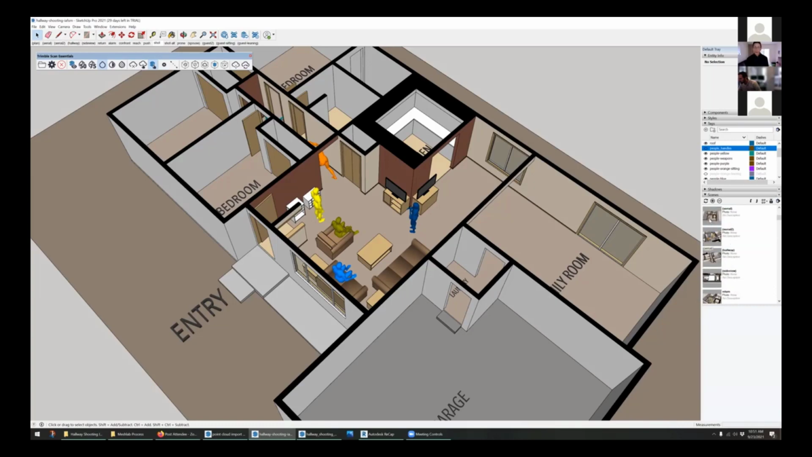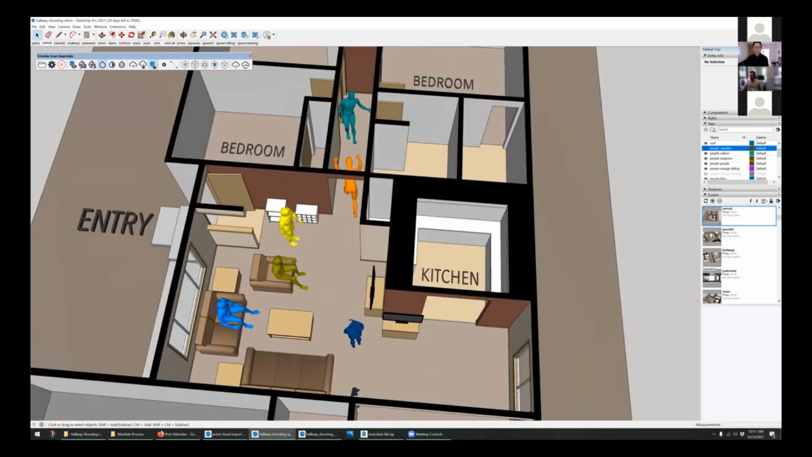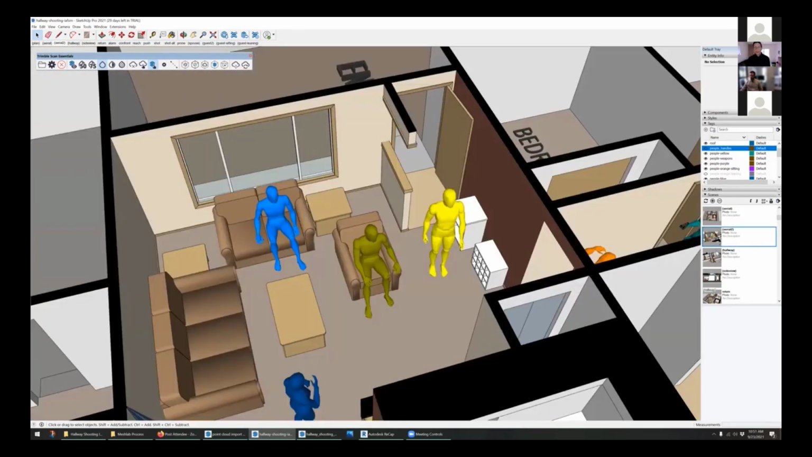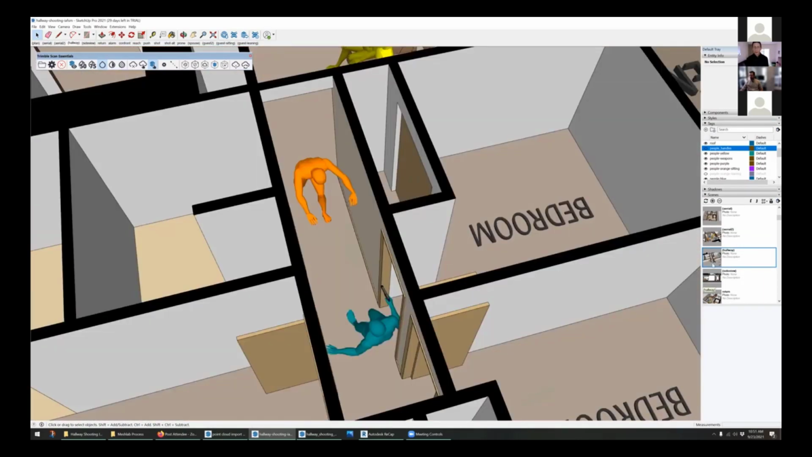So we might say, well, there were some people in the living room, and then they went down the hallway, and that's when the shots were fired. And then we can also define different camera angles, and you can see a kind of jerky animation here between different camera angles. That would be a nice smooth animation on screen on your own computer if you're working through this, and also you can export those camera moves.